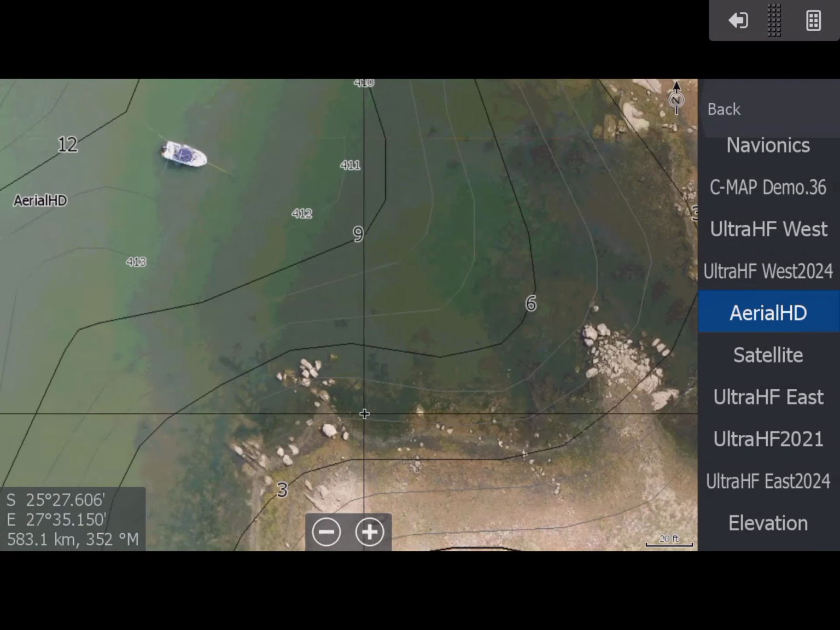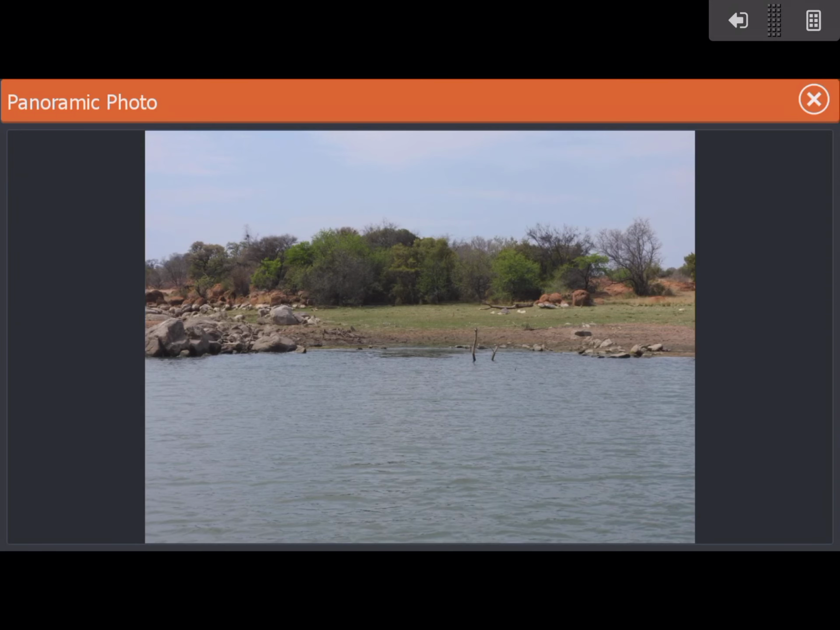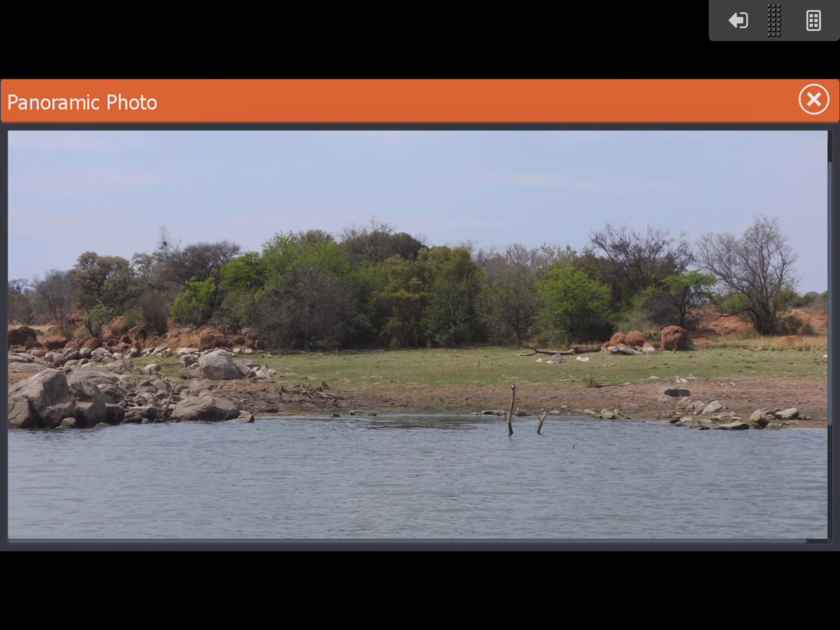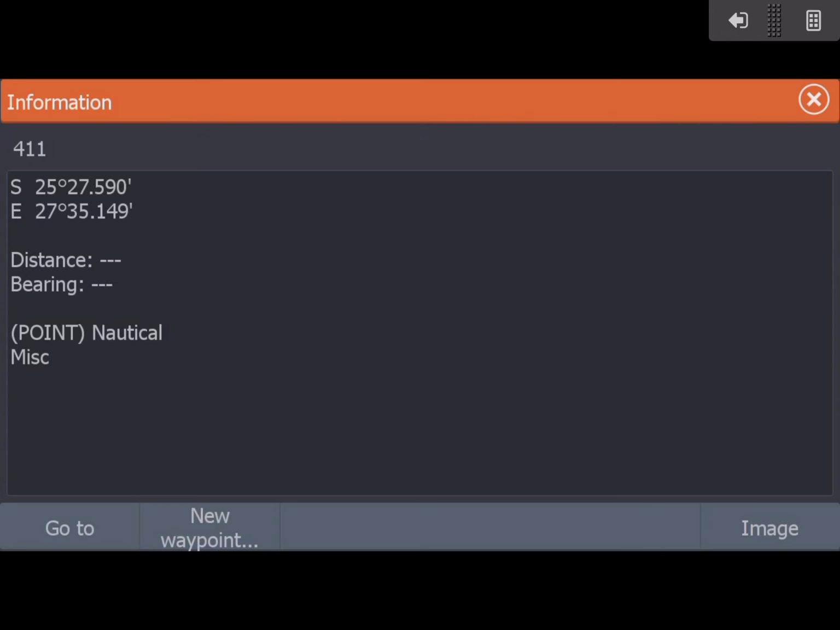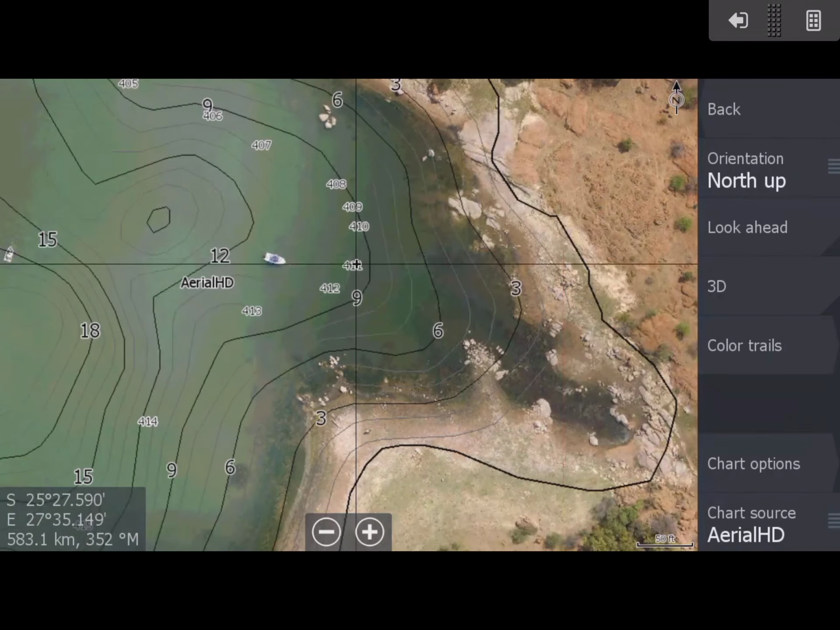Some good information there. Again, the photographs. There we go. You can see it. These photos were when it was a little bit low. Okay, that's what you guys can do in the meantime with these areas below the west leg of Roodekoppies Dam.